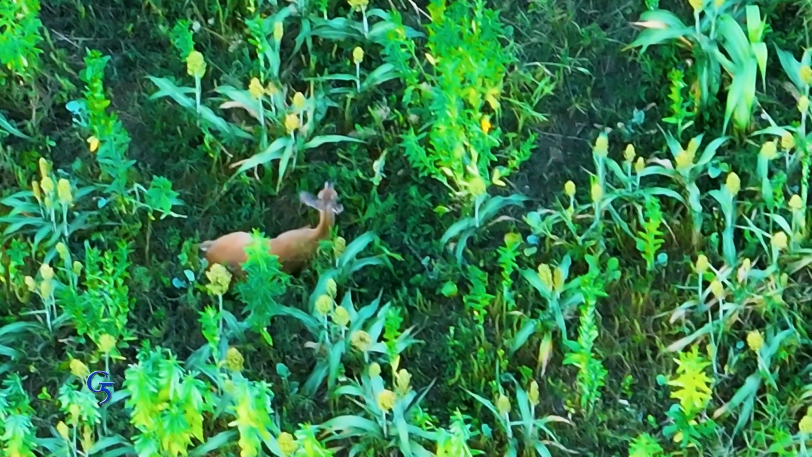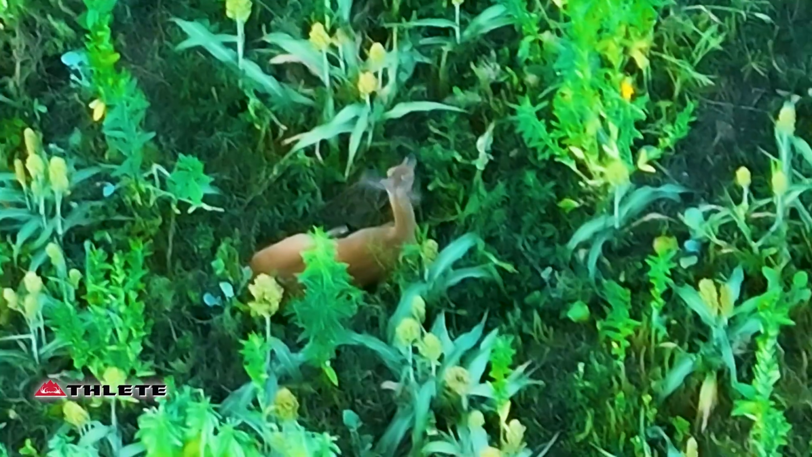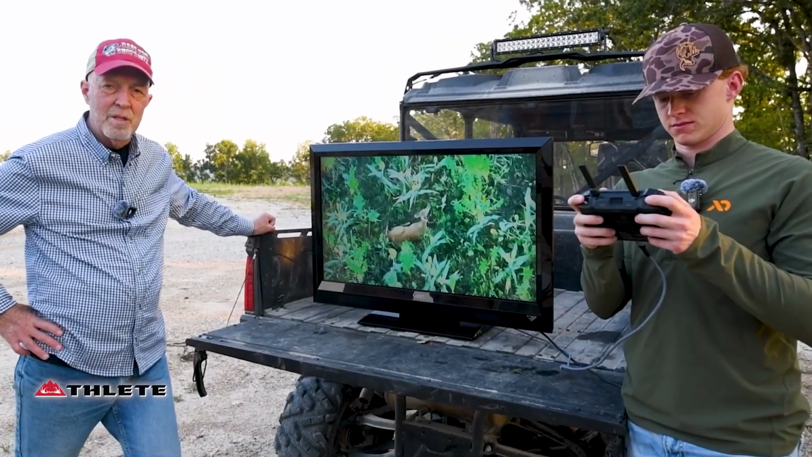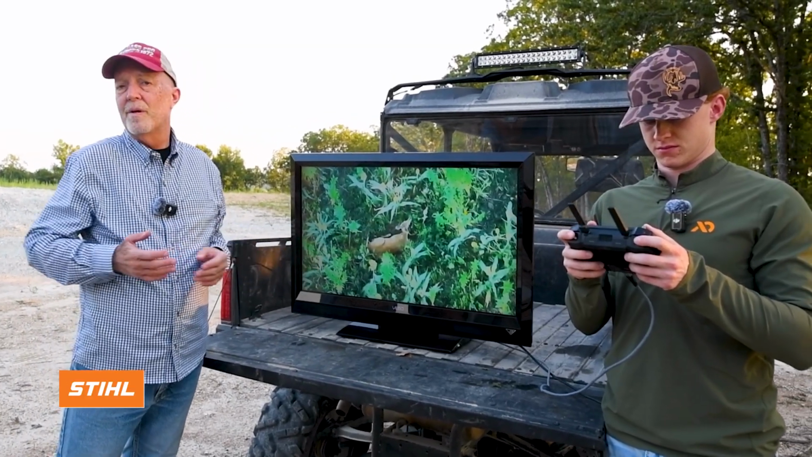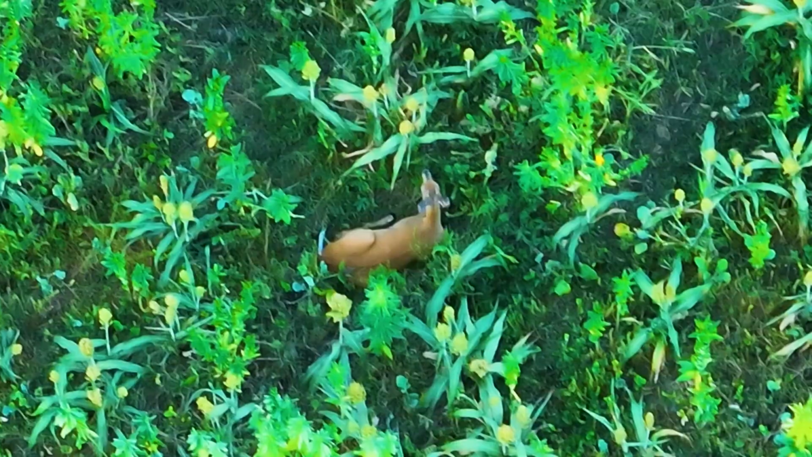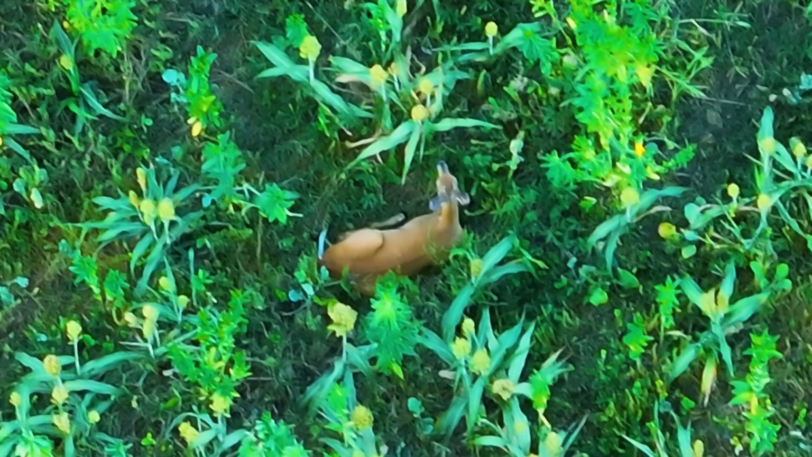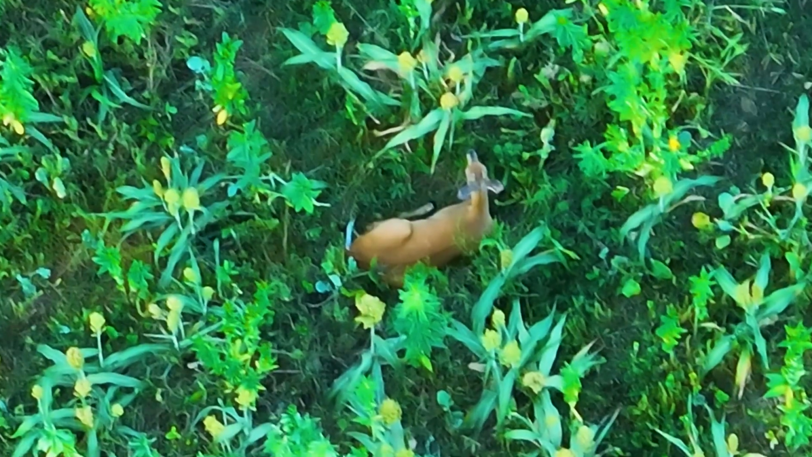And just help yourself. Oh yeah, bed down and eat right there. It's a great thing with the Green Cover Summer Release Blend. It's food and cover at that time of year. You don't want your deer traveling far for several reasons. We're all selfish. We don't want them on a neighbor's land. No one likes to say that, but it's the truth. And the more they have to travel, of course, it takes more calories, more susceptible to predation. The more you move, the more you expose yourself.